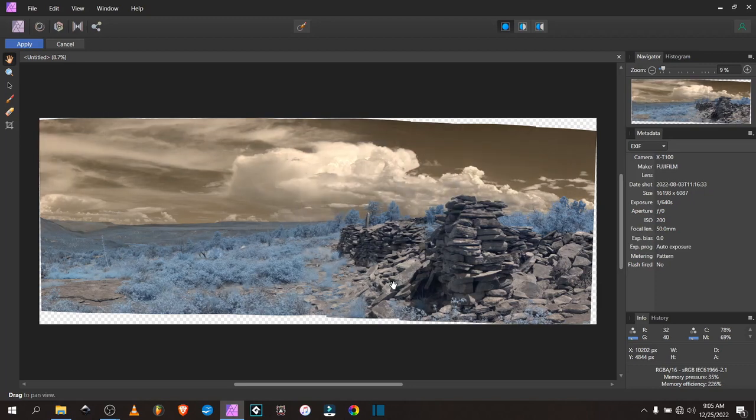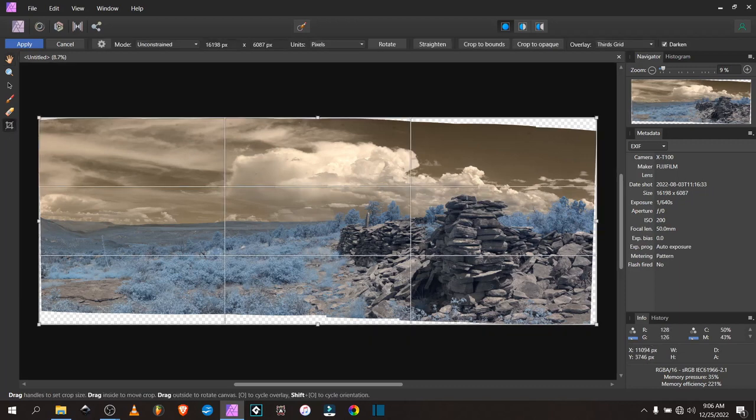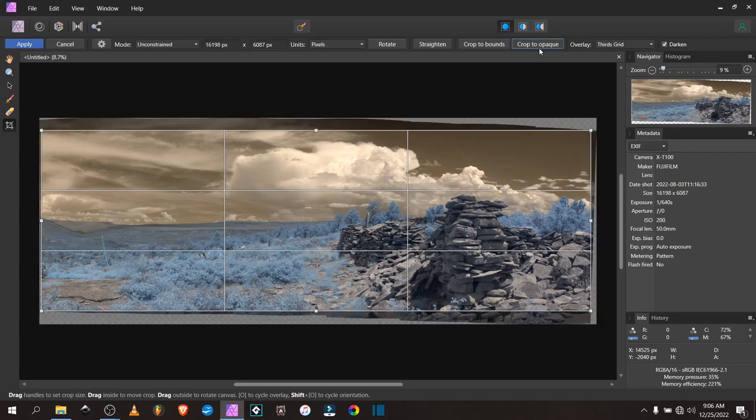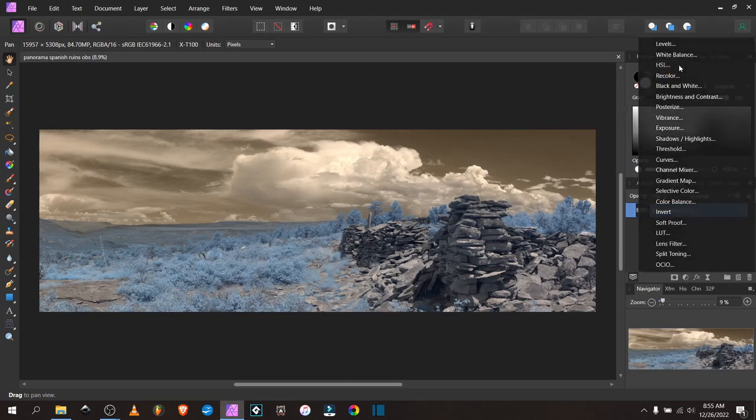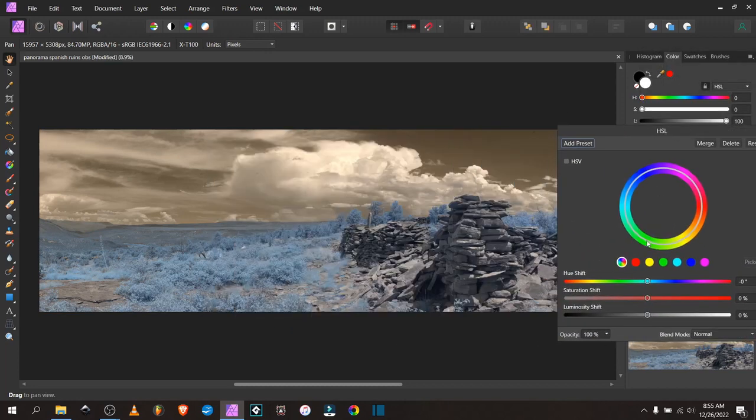You can see where I didn't quite keep it level at the end there, the transparent edges are showing. I'm going to click Crop and then Crop to Opaque. That will maximize the usable pixel area for this panorama. If I'd kept it more level, I would have had more room to work with. After cropping, that looks quite nice. Now let's go ahead and edit this like we would any other infrared landscape.